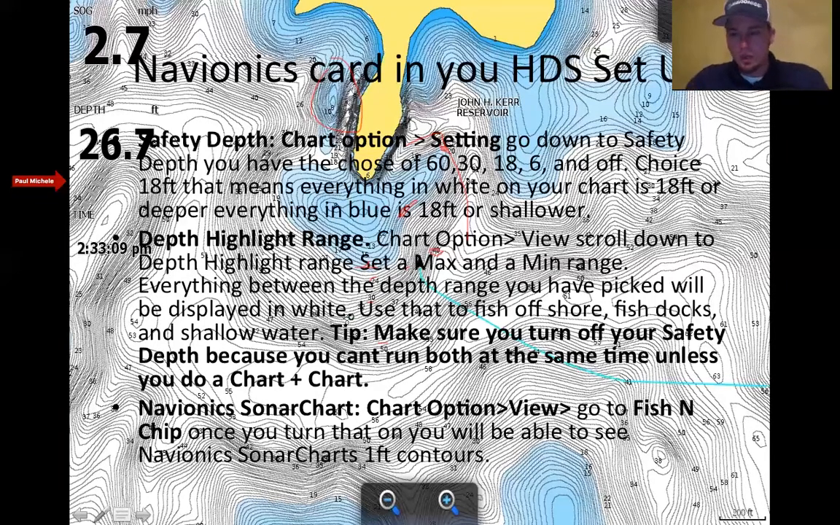For those running a newer Navionics card in their units, Navionics Plus, Update, Platinum, check your fish and chip option, which is right above safety depth. Not safety depth, excuse me, depth highlight range, which is public information. Somebody has sent in to Navionics to make a more detailed map. So turn that on, you'll be gaining everybody's information submitted to make a more detailed map for everybody. So take a regular map, and it'll make it HD, make it 1 foot contours, high definition.